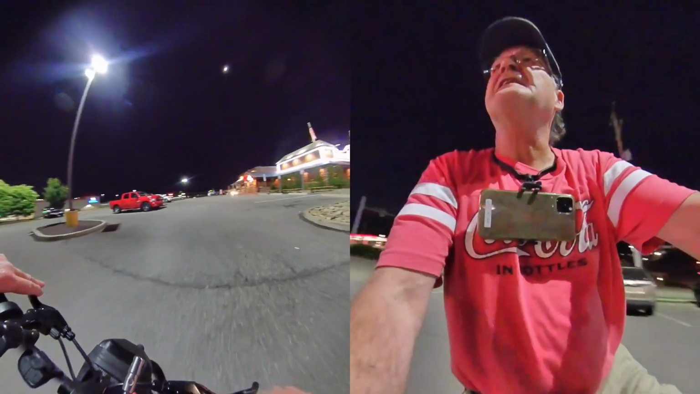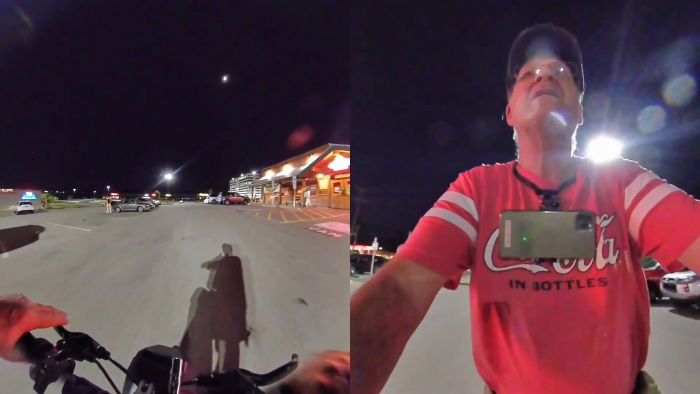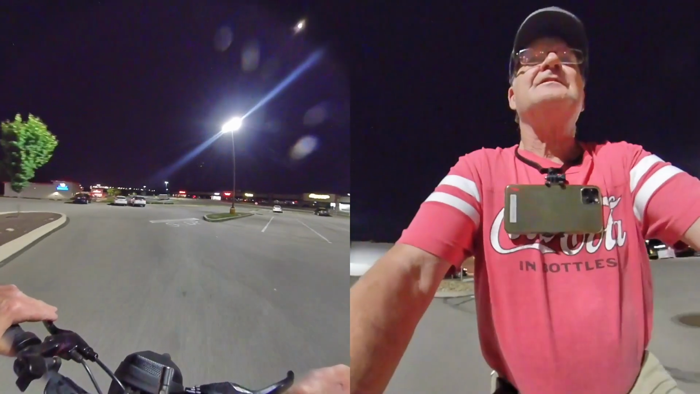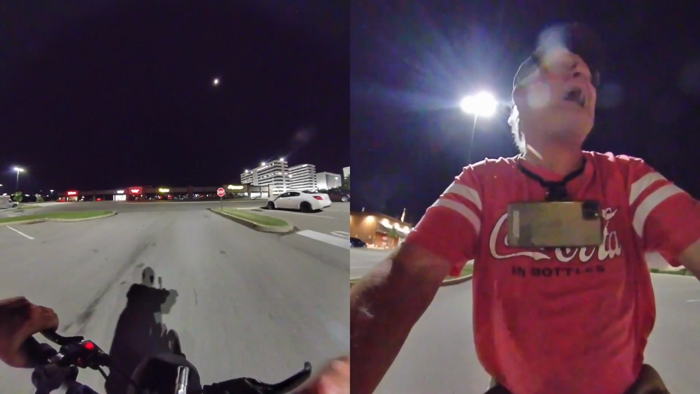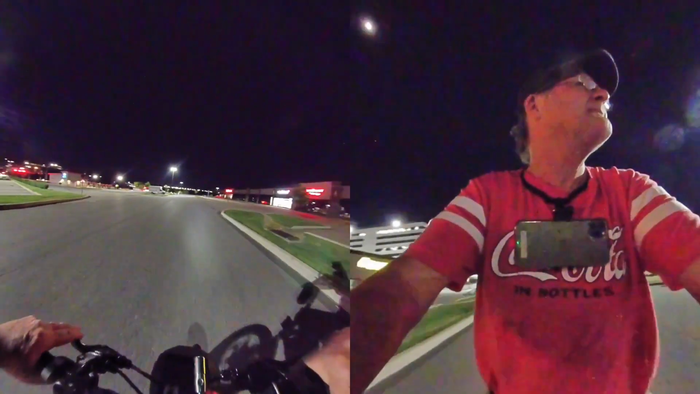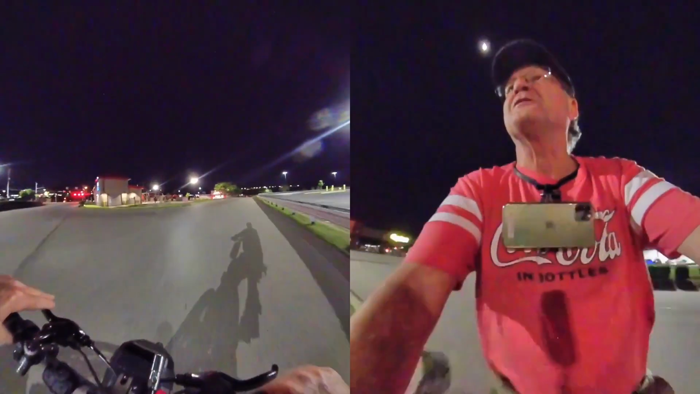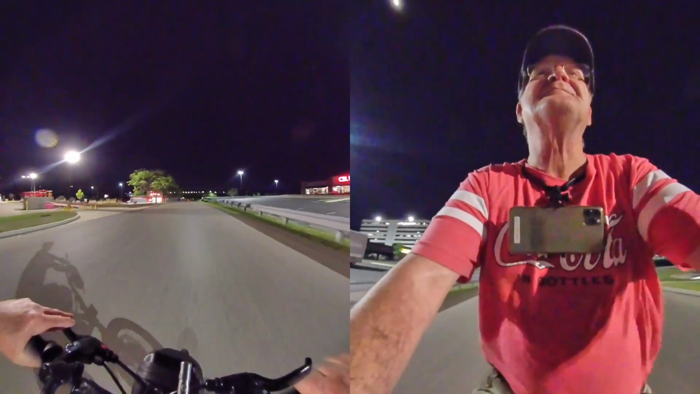What the hell was this over here? Looks like a little booty queen over there. What's up with the bouquet? Let's go back over here through this little dark area. This ought to be good because it's real pitch dark over here.